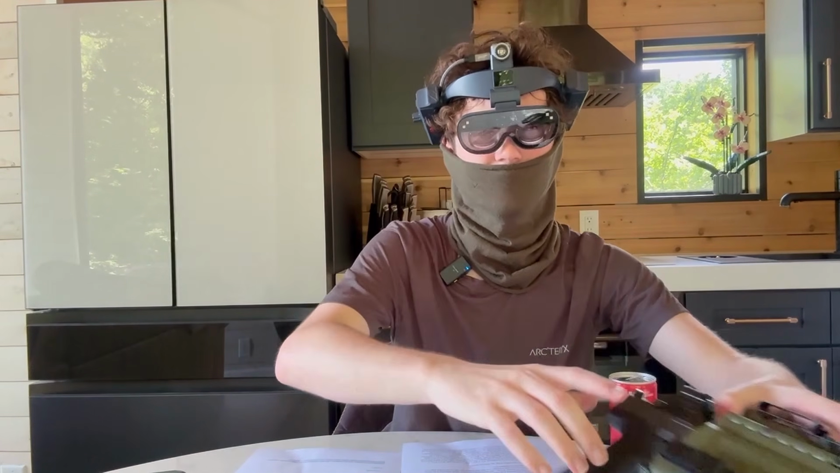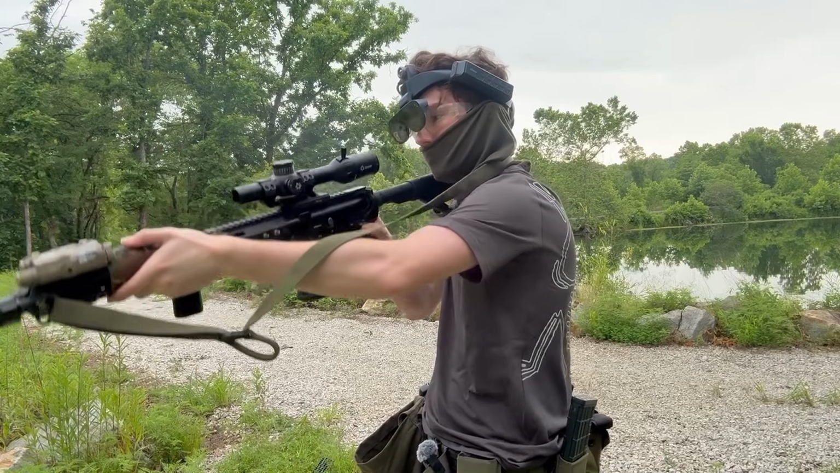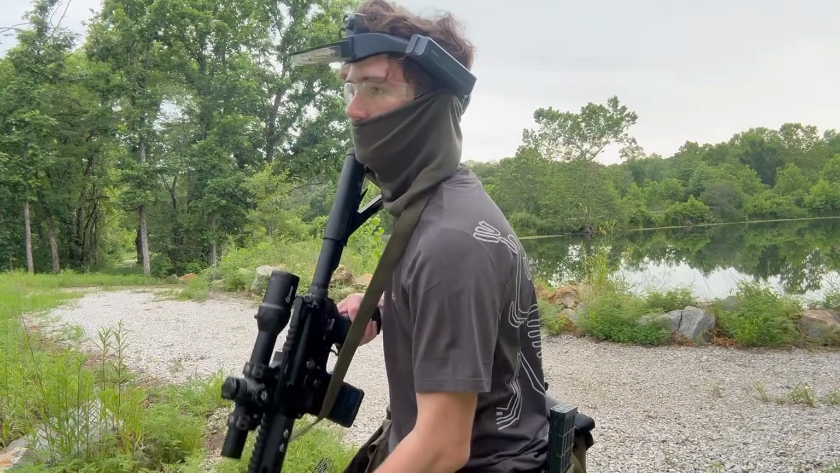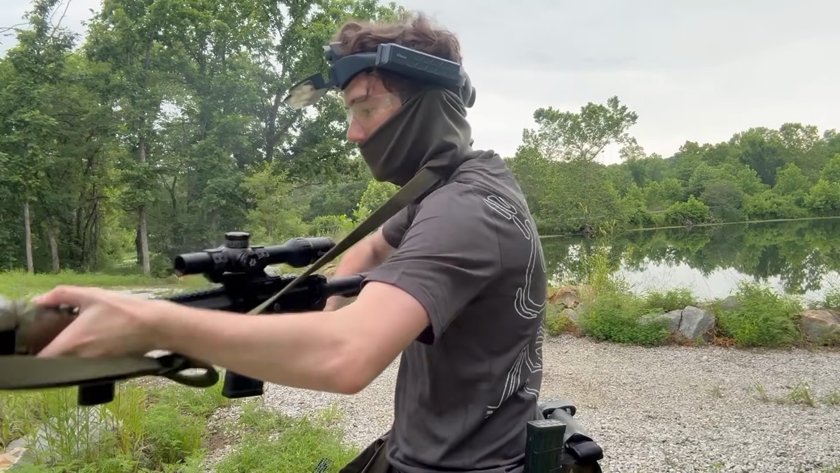It's just a little strange. So in that scenario, I do find that if I see something in my thermal, like I see the target, I just flip it up really quickly, and then it becomes easy to engage. These things don't take up much. They're not heavy, pretty low profile. Then you engage. So that's kind of cool.